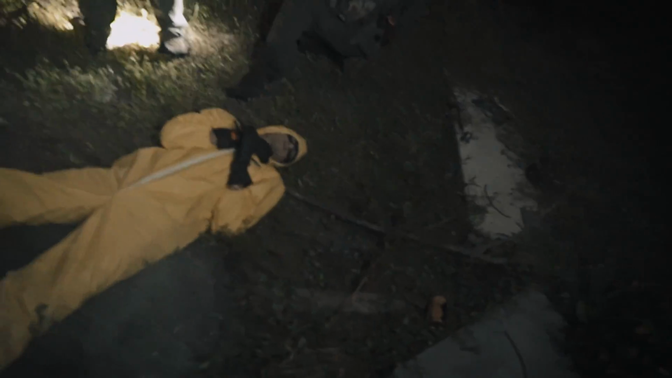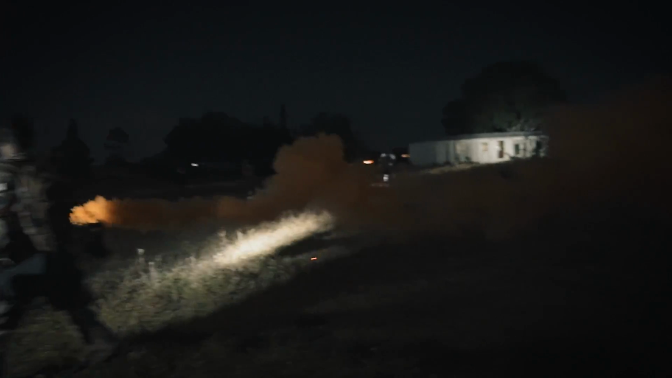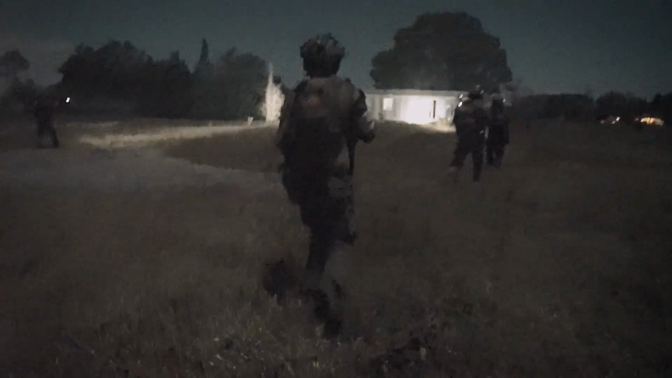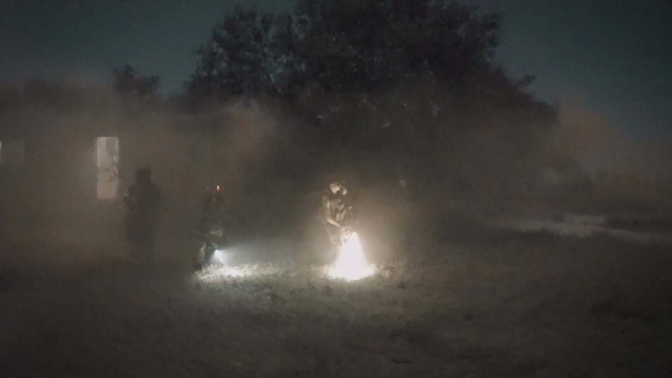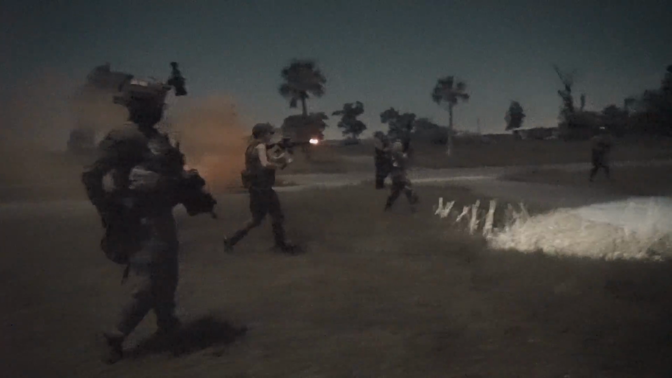Get your gas mask on, let's go! Get those gas masks going! Gas mask! Dude, that's a shit show. Gas!